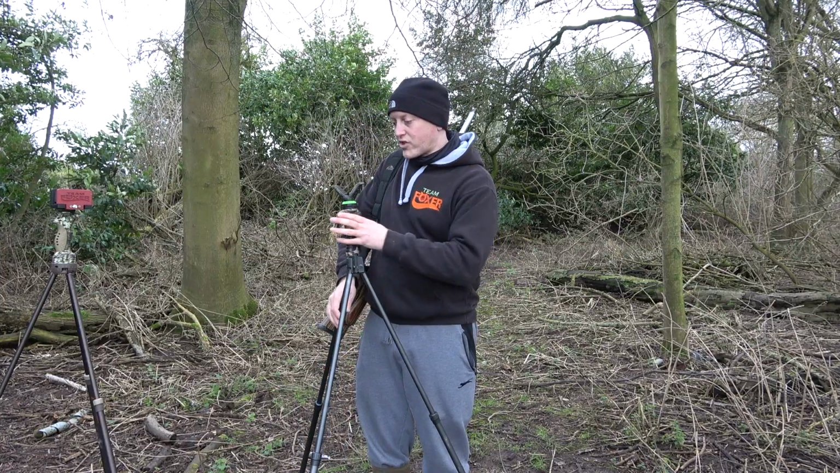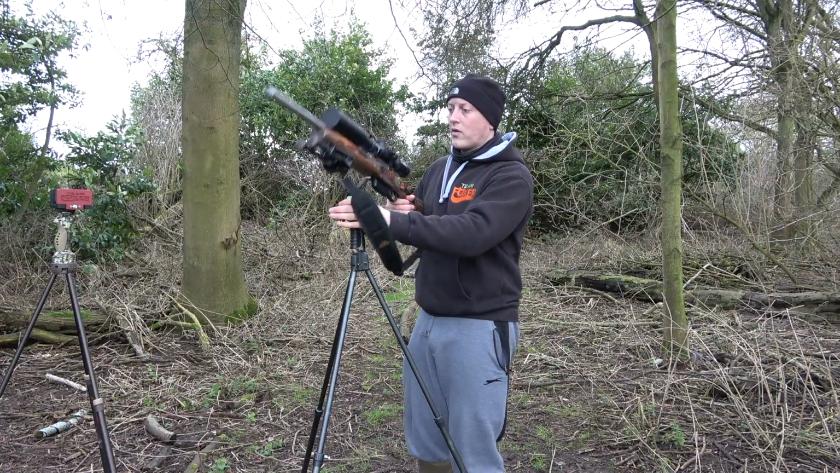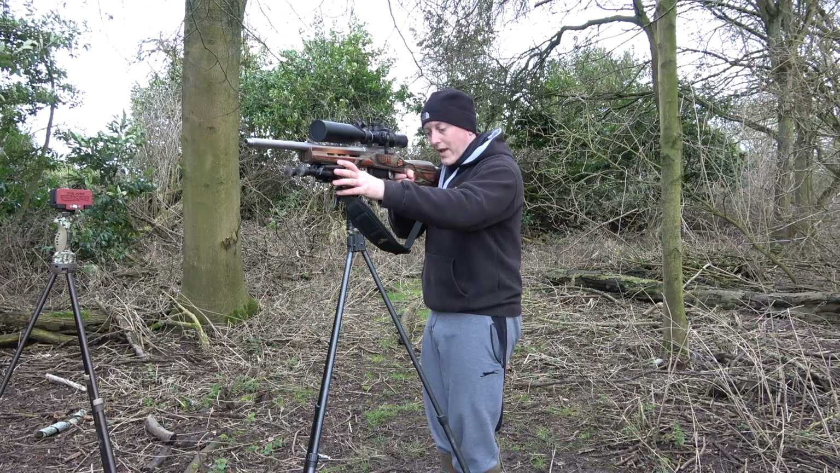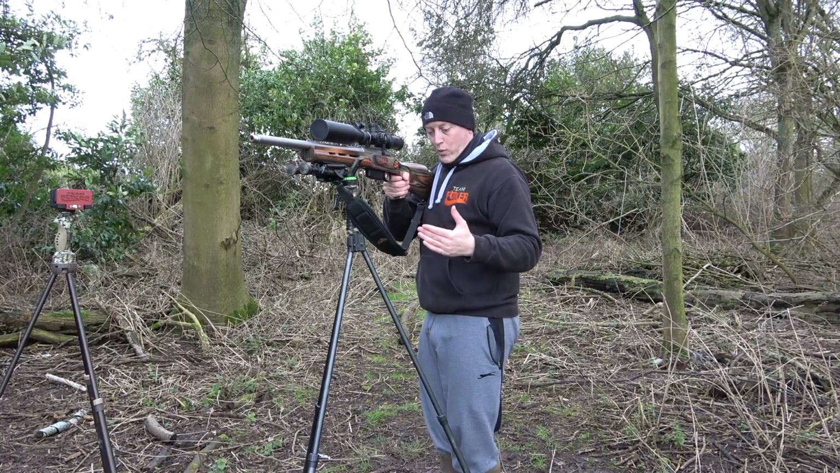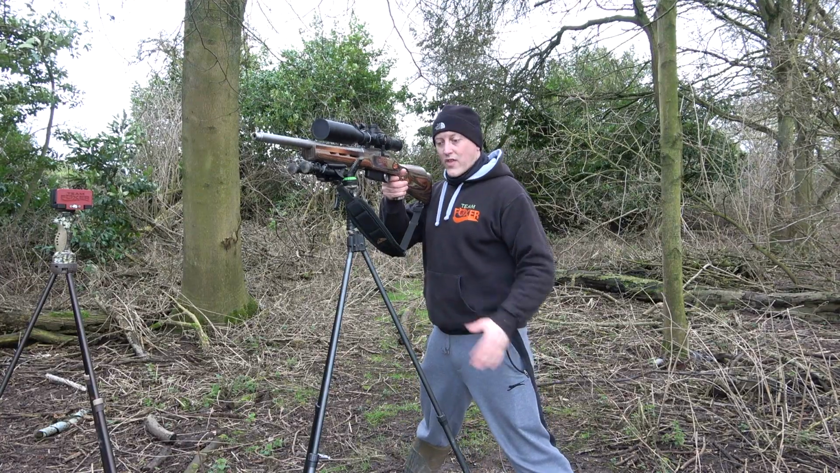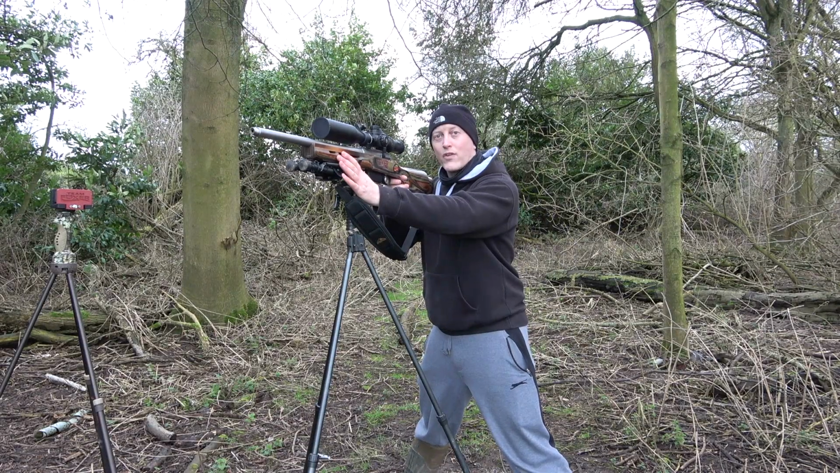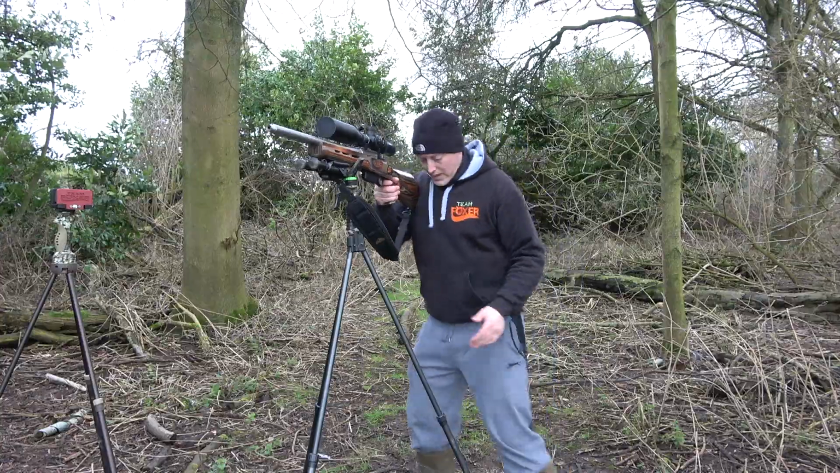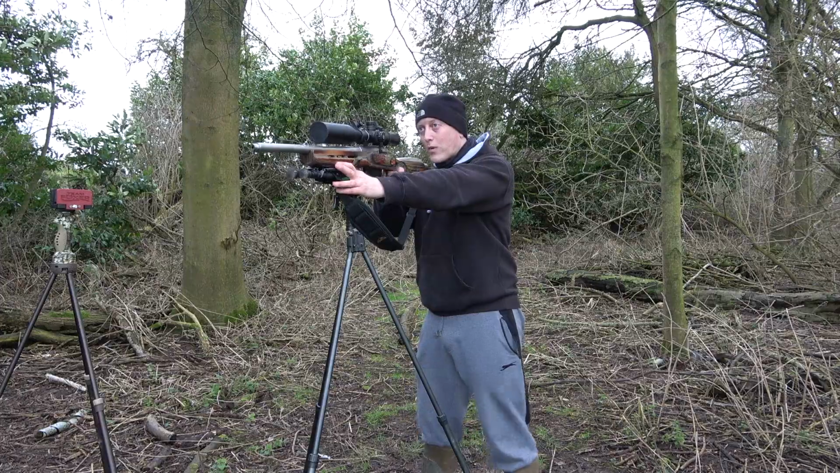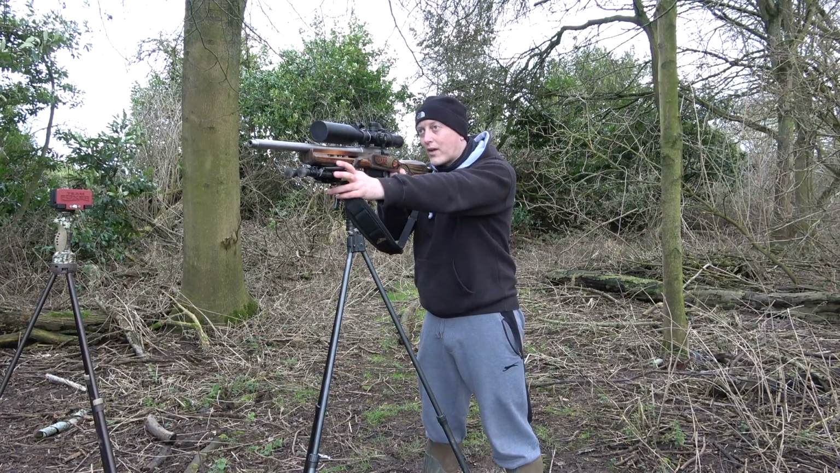So once you've deployed your sticks and you've got your rifle on, you don't want to be standing with your feet too close together. It's going to create wobble and you're not stable. You need to lower your centre of gravity. You don't want a really wide stance because you then end up straining your hip joints and moving around unnecessarily. So what you really want to do is go probably just a smidgen above shoulder width apart, so a fairly wide stance, get that centre of gravity low, get your knees locked out and get nice and firm.